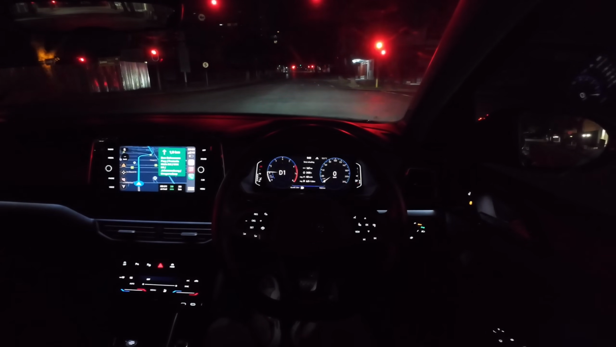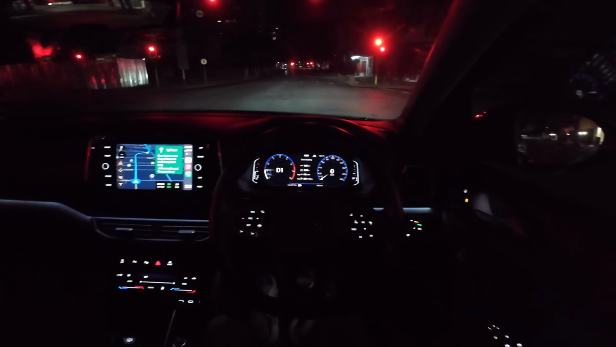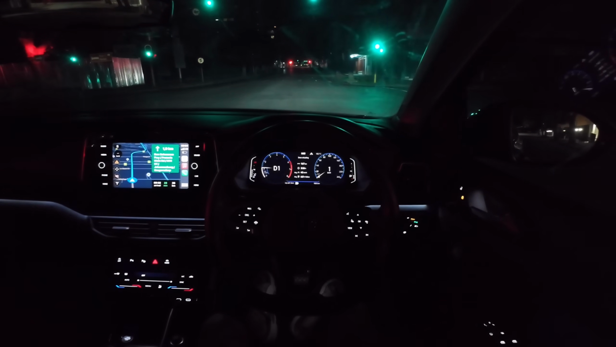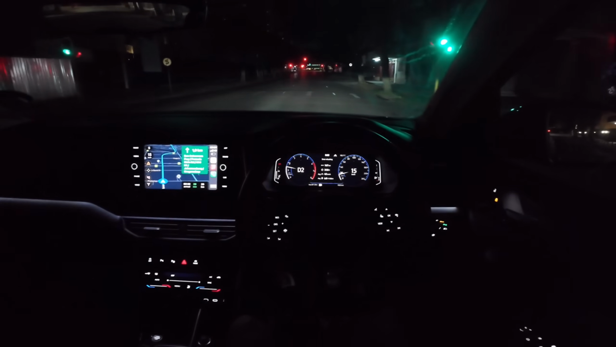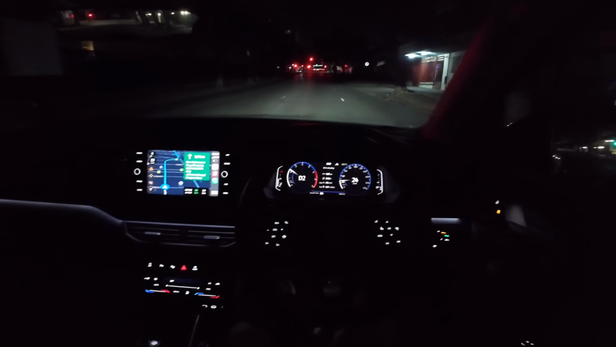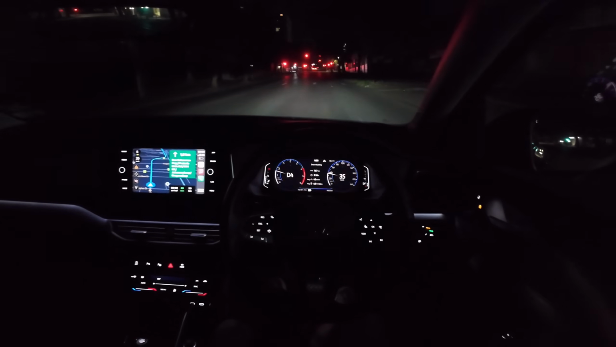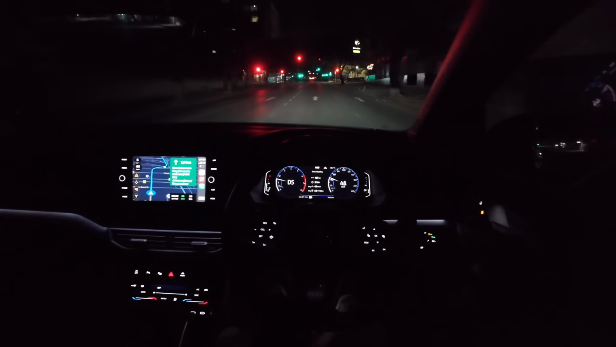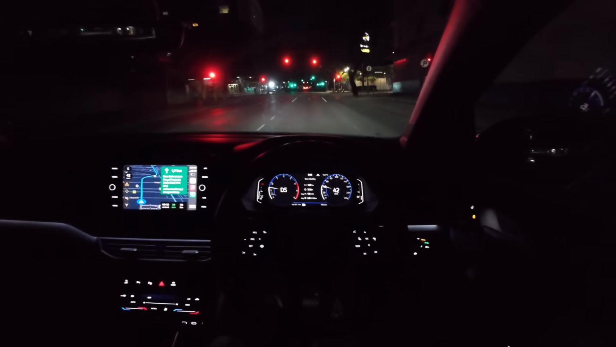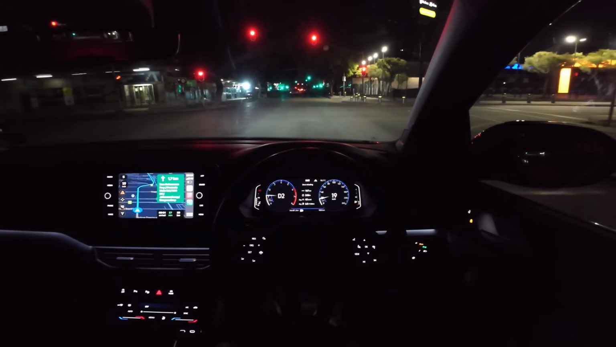If you have one of these spec'd with the IQ lights and perhaps have the R-Line without the IQ lights, I'm not even sure if IQ lights are standard on the R-Line, but if they are not, that's where you'll see the major difference. I know on the Polo, for example, IQ lights are not standard on all the models except the GTI.